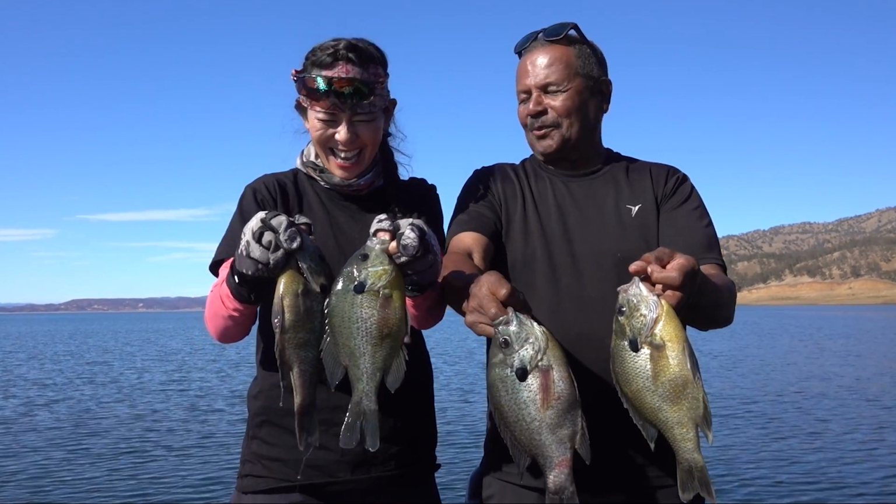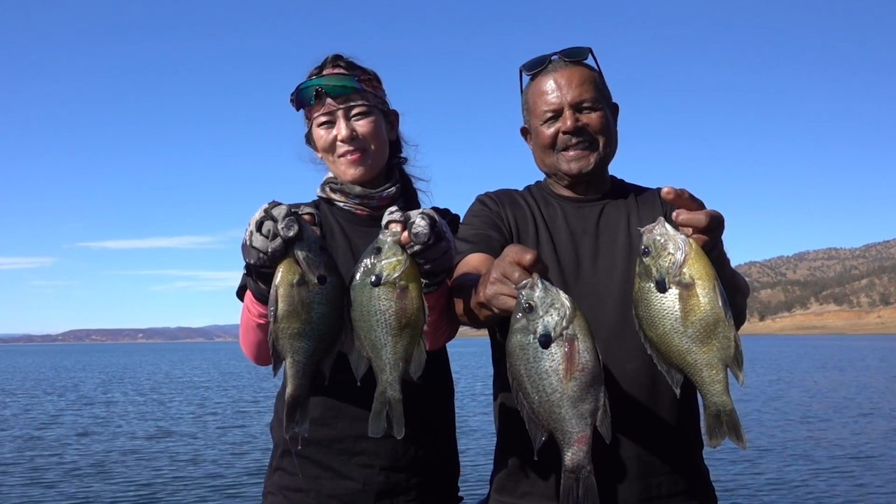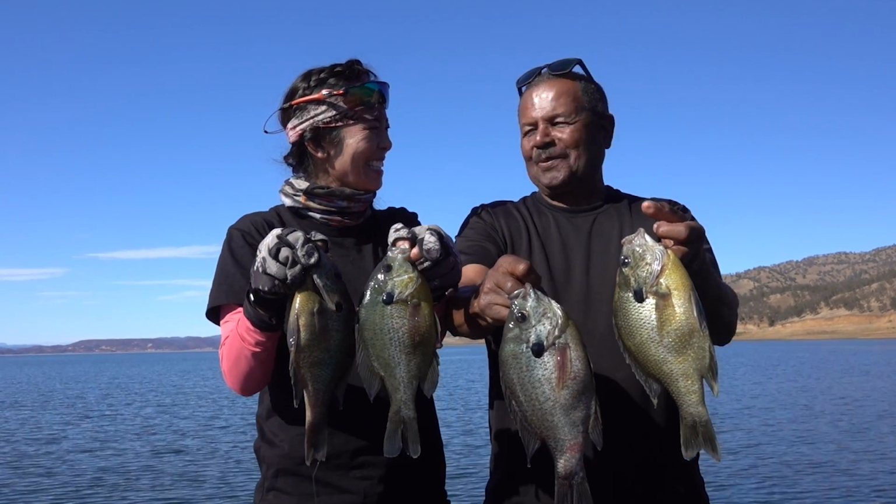You were getting ready to really get a tongue. He saw these bluegill and said he wants a kiss. That really would have been a good picture.